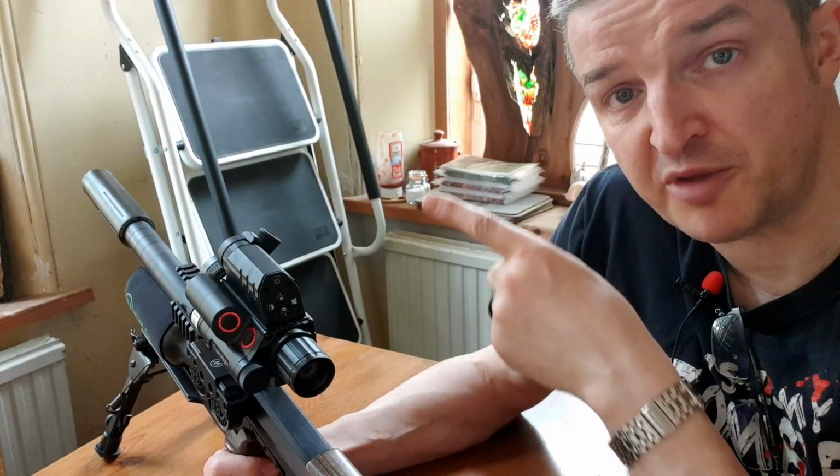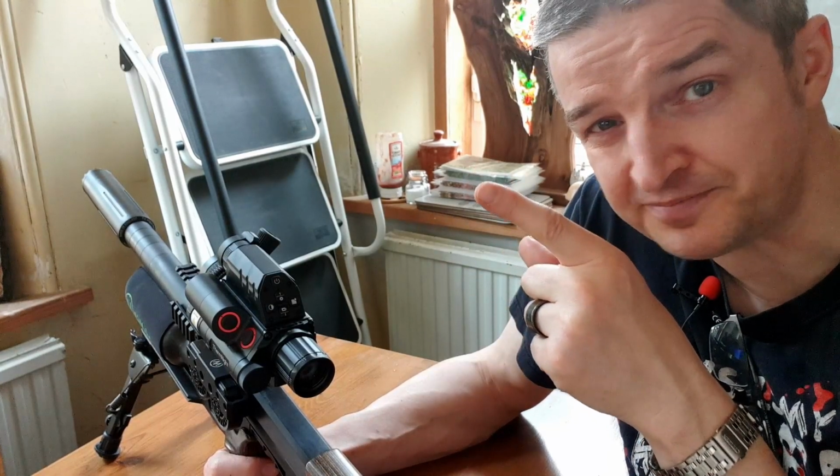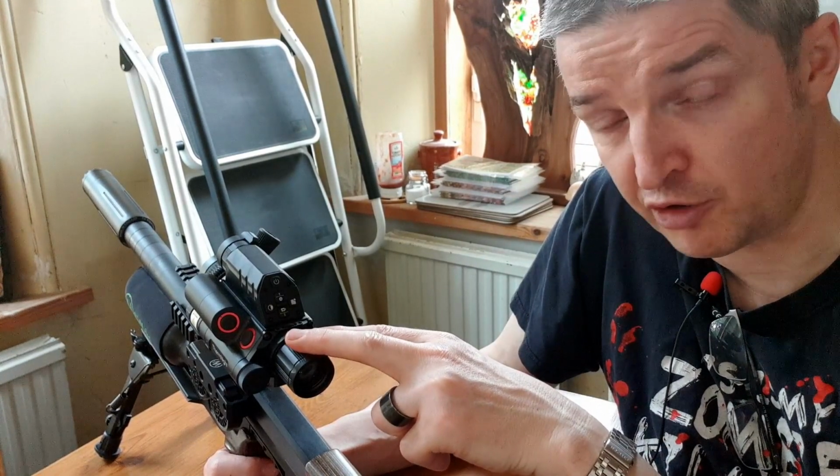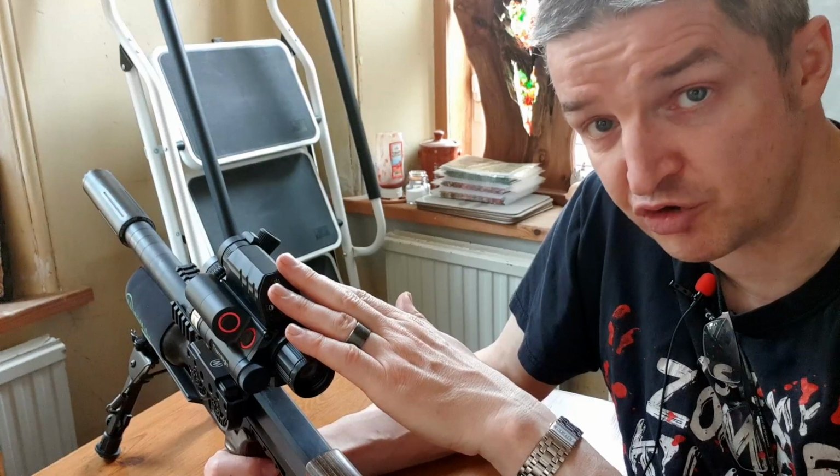You'll see on my video coming up, mice at the base of a tree 25 meters away, and you can see the little tails of the mice even. Fantastic detail from such a relatively low res sensor. Fantastic. So this is all you need for airgun ranges, trust me.